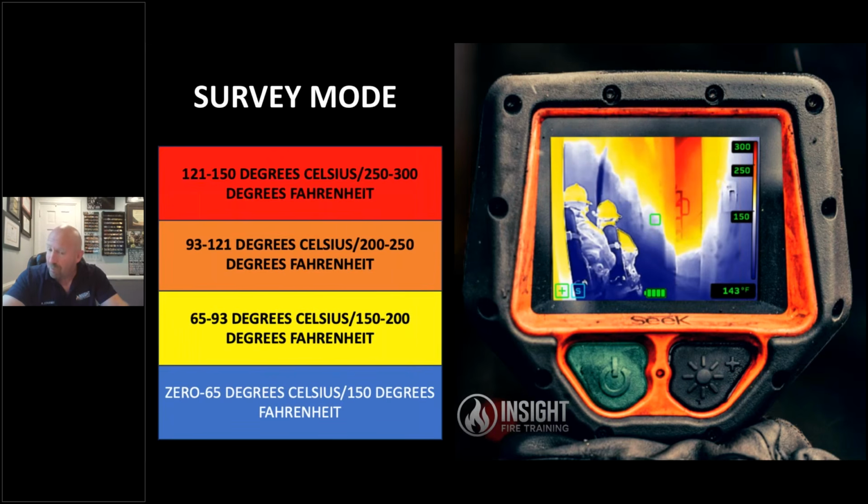I'm not the best with blues. I've learned that 5% of the world is colorblind, and I have a little bit of problem with blues myself. So you start to see the edge of that temperature range where it starts to show yellows is around 65 degrees Celsius or 150 degrees Fahrenheit. For my good friends overseas, I've tried to list Celsius and Fahrenheit in here. I get a lot of that, so I want to make sure that everybody's covered.